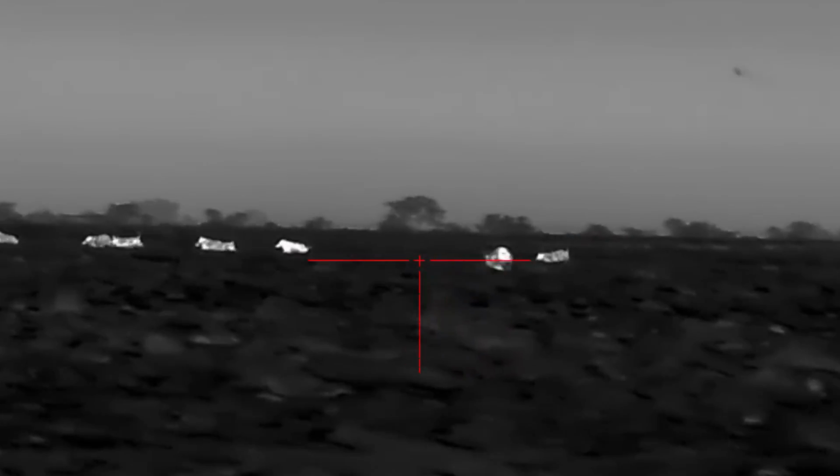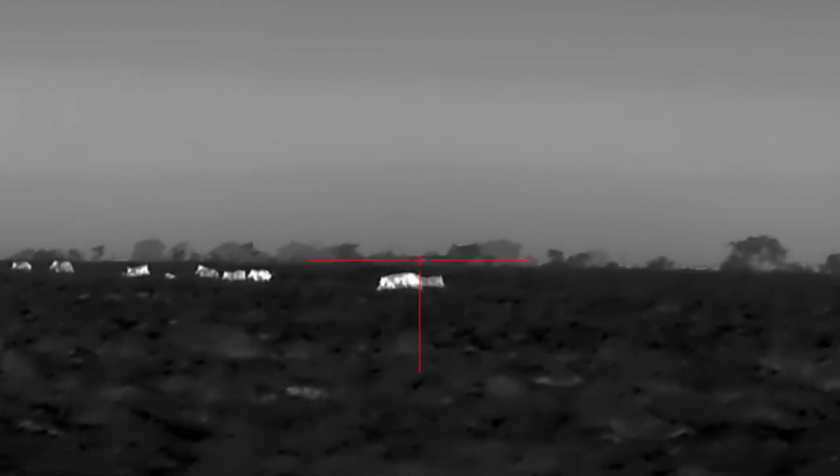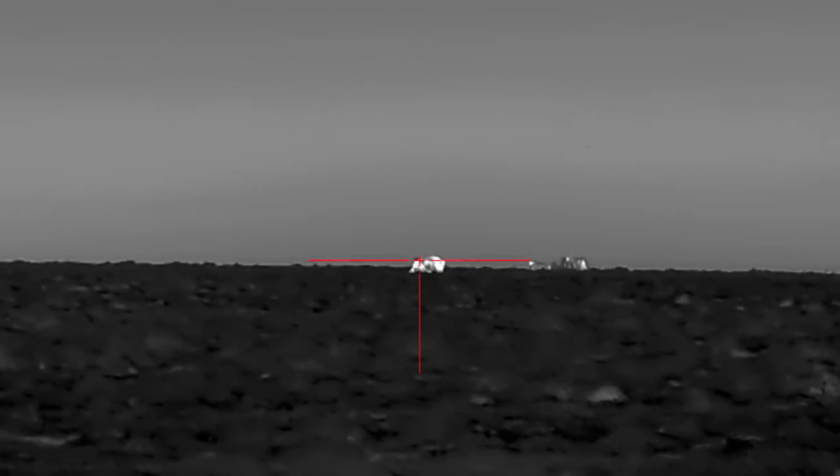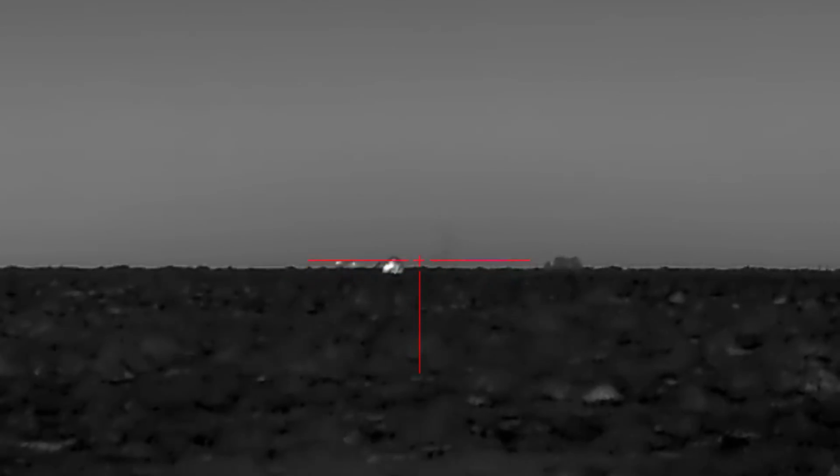At 250 yards, I mean, you can watch this hog spin around, turn around, and what you're seeing in the video is not anywhere close to what I could see through the scope. So what you're seeing through the scope in person is always going to be better.